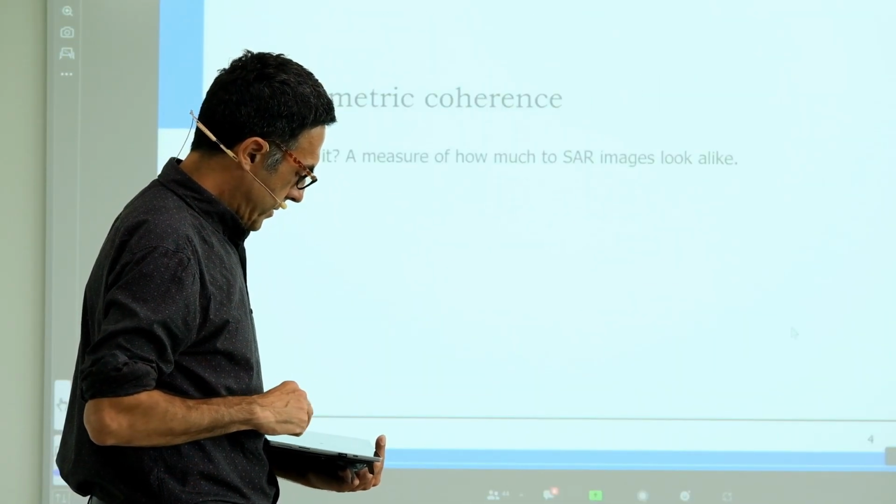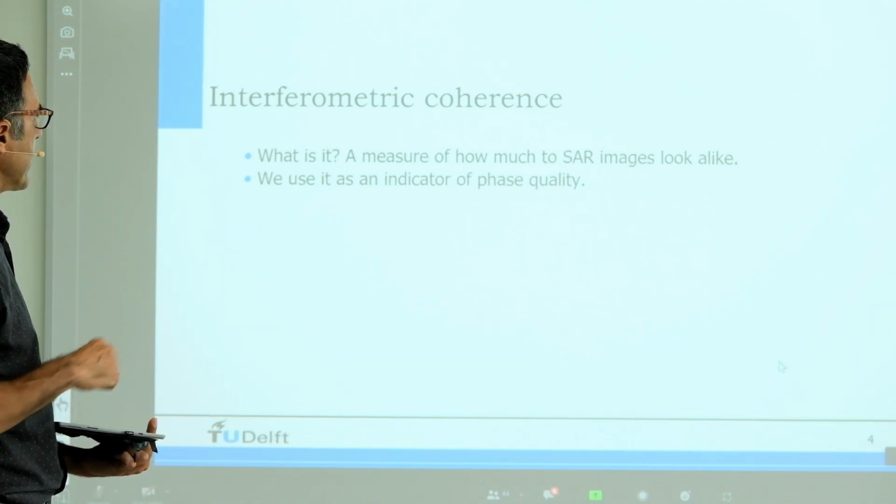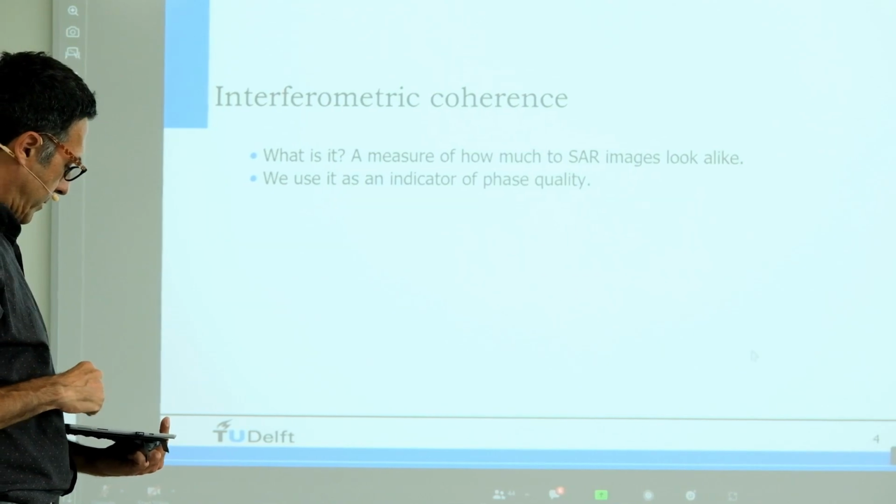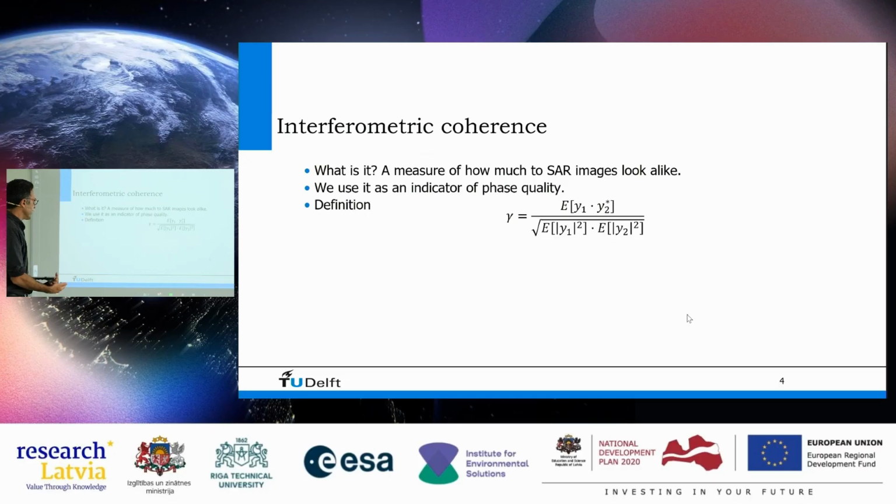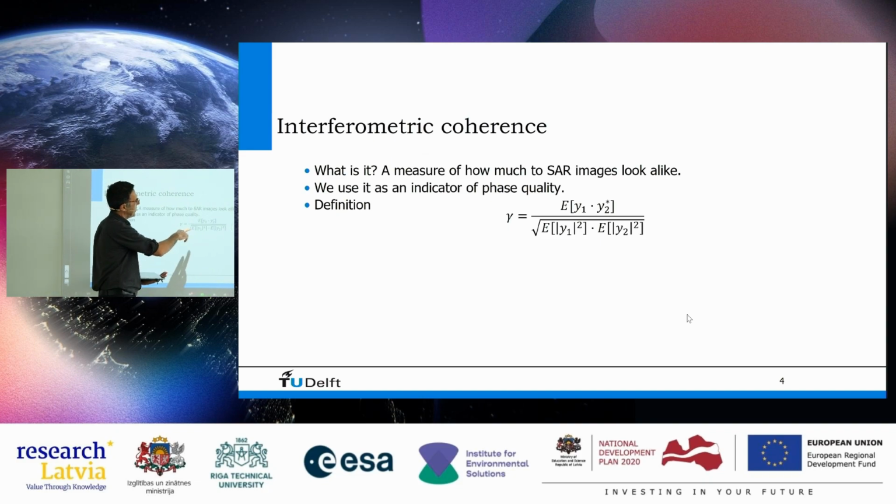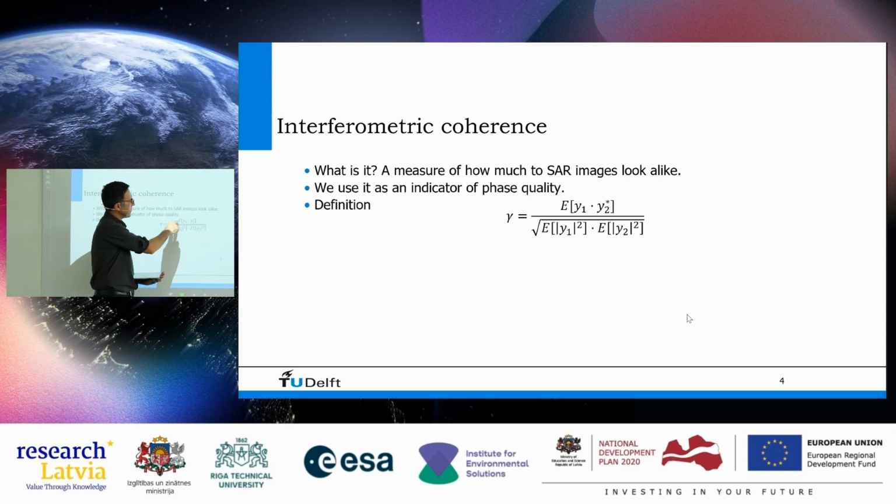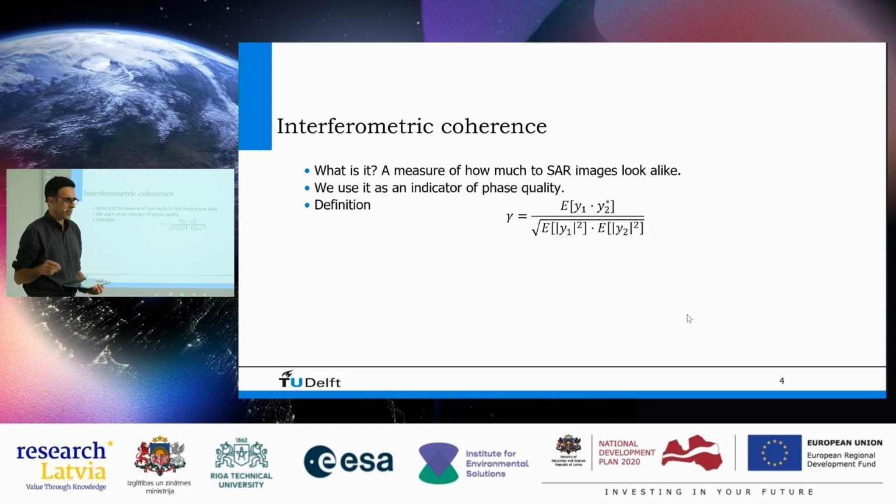Okay, so it's a metric of how much two SAR images look alike. There should be a W there. It's an indicator of phase quality, and this is the definition of it. So this is a gamma. We use the gamma for the coherence. And what you see here is the complex multiplication of the two pixels, the two acquisitions. So one complex number times the complex conjugate of the other number. We'll not go too much into the complex statistics, but the E that is standing in front of that indicates the expectation operator, a mathematical operator.